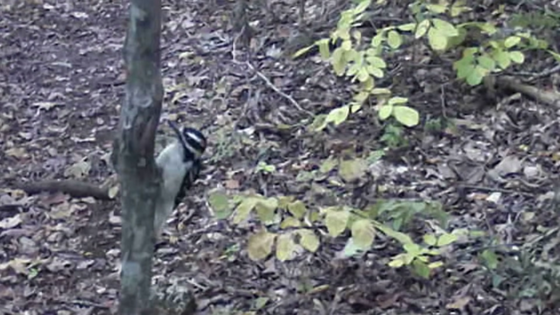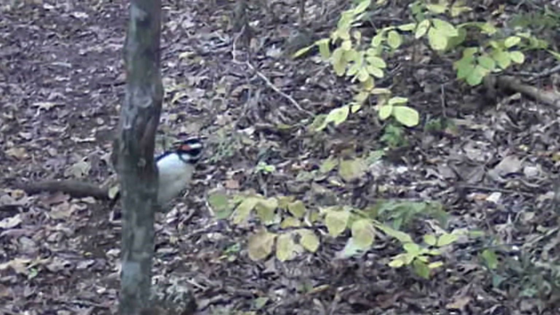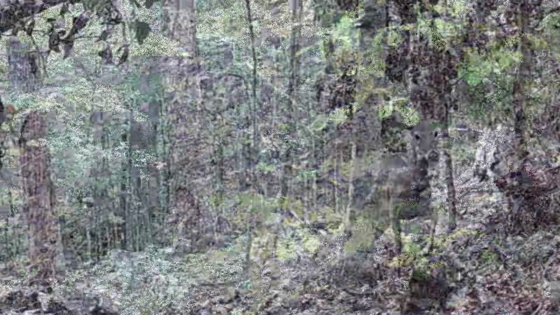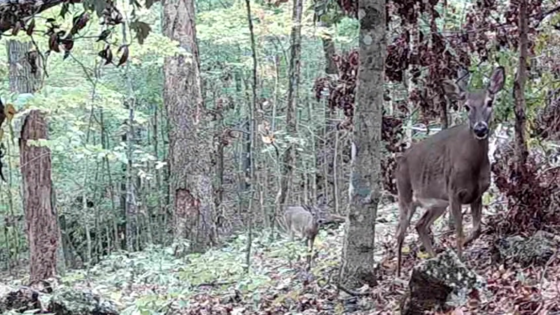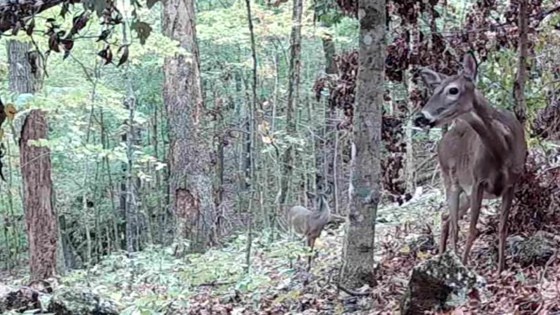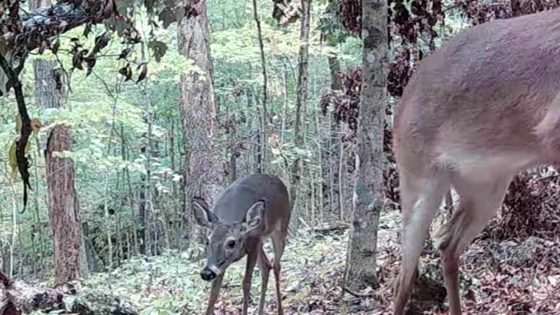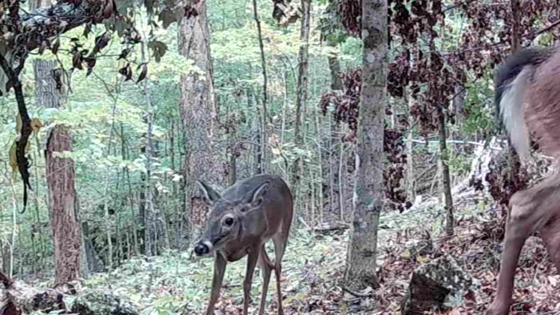Well, out in the woods, here's a nice picture of a little downy woodpecker. Ain't it beautiful? Rare glimpses then. And Mommy Doe is still leading her little fawn around. It's lost its spots. It's all grown up.